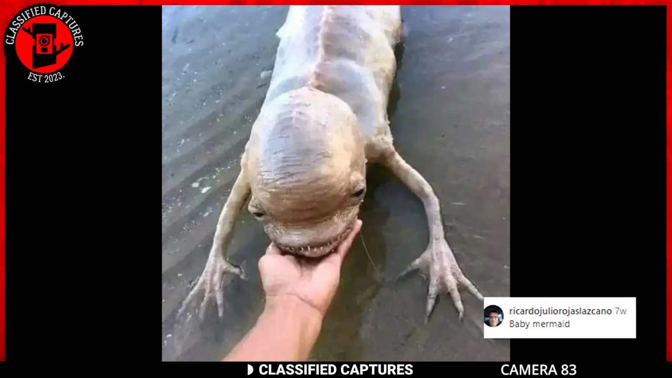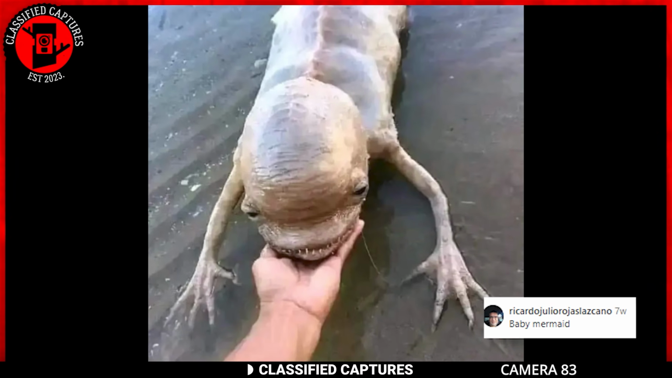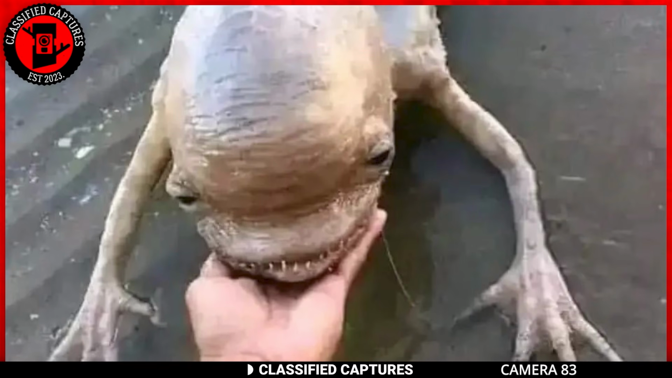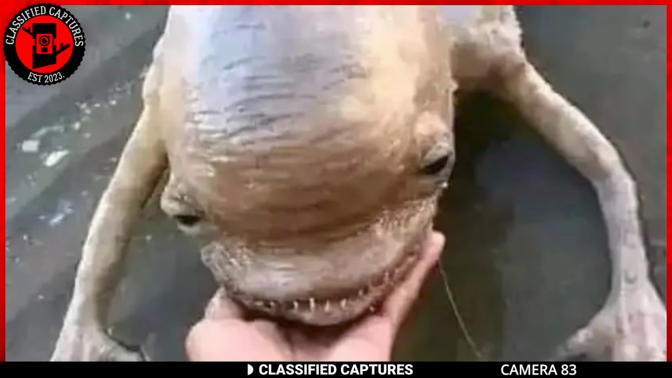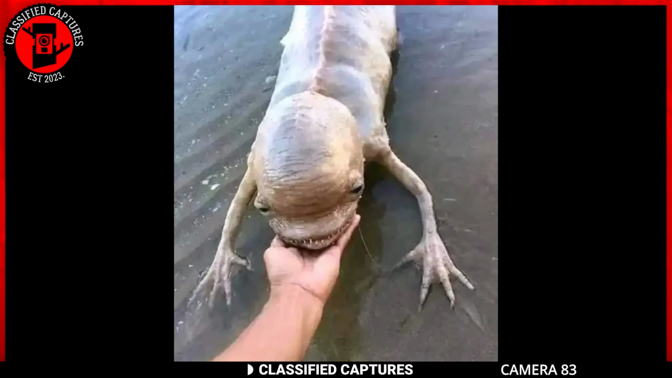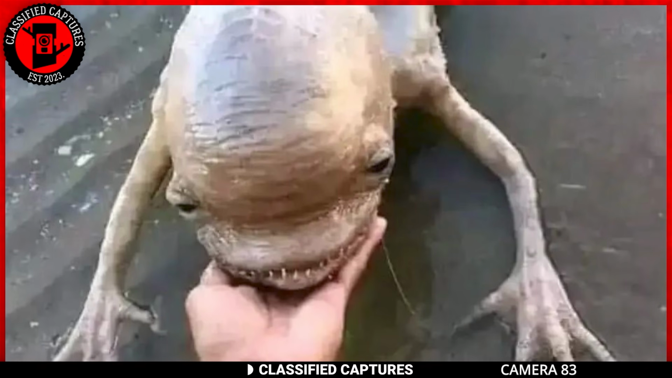Others believe that it could be a baby mermaid, a mythical creature that has been the subject of folklore for centuries. And then there's the possibility of extraterrestrial origins, with some speculating that it could be an alien life form exploring our earthly waters. While this idea may seem far-fetched to some, the vastness of the universe and the mysteries it holds leaves room for such speculation and imagination. The big question now is, which of these is the most accurate? I guess we'll never know, unless of course it comes out that this was all an elaborate hoax to mislead the masses.